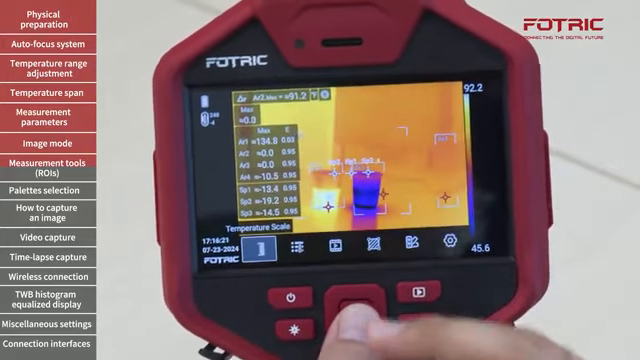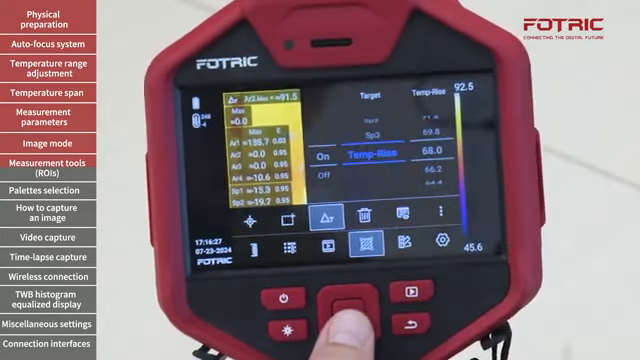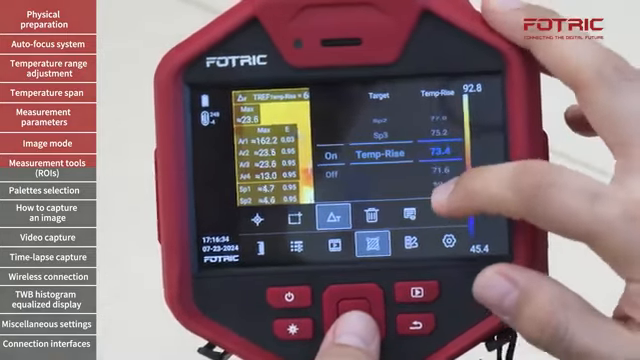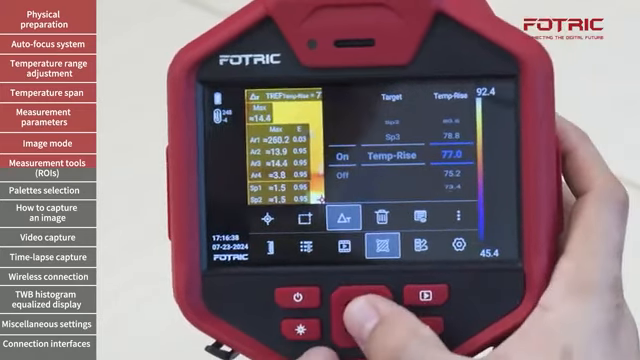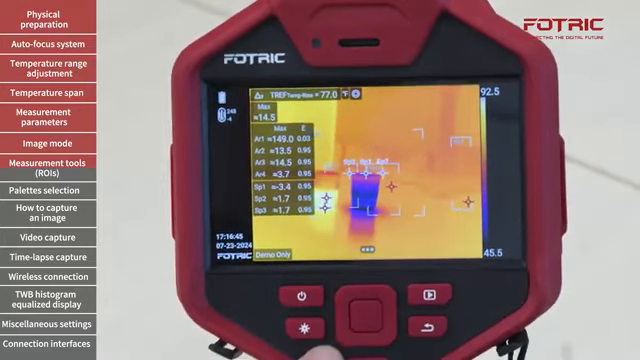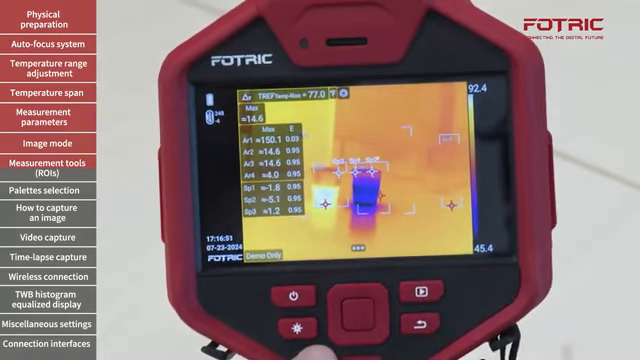The same can be done with a fixed temperature value. I go to delta T and I will go all the way to the last item on the list, which is temperature rise. For temperature rise, I will set up a specific temperature value, let's say, I don't know, 77. Click enter, very important. Now my reference point is 77 and all the values that I see on the screen refer to the difference between those boxes or spots and 77 degrees Fahrenheit.